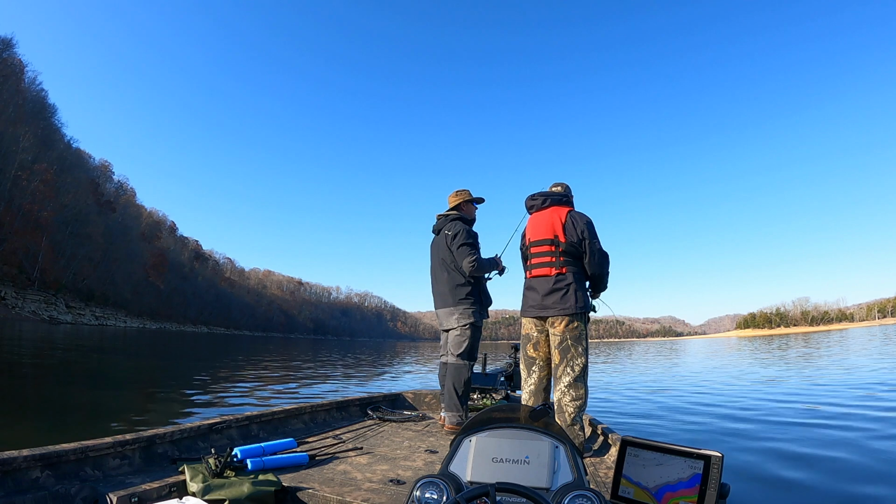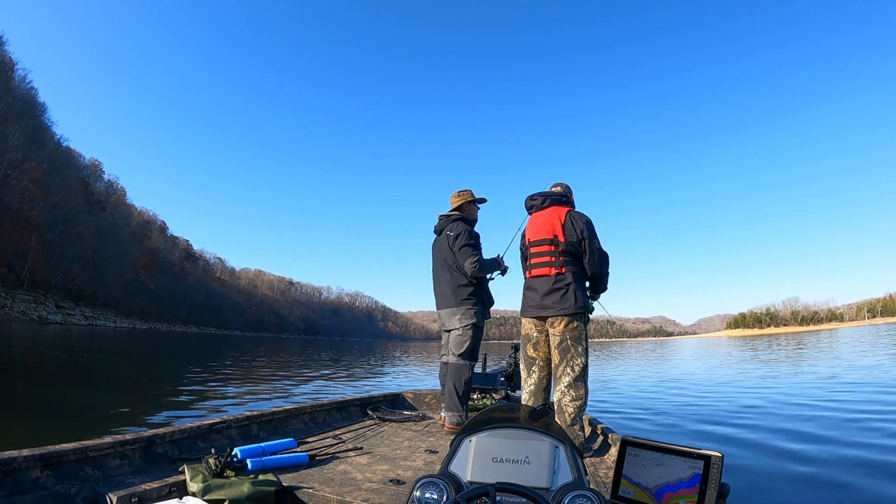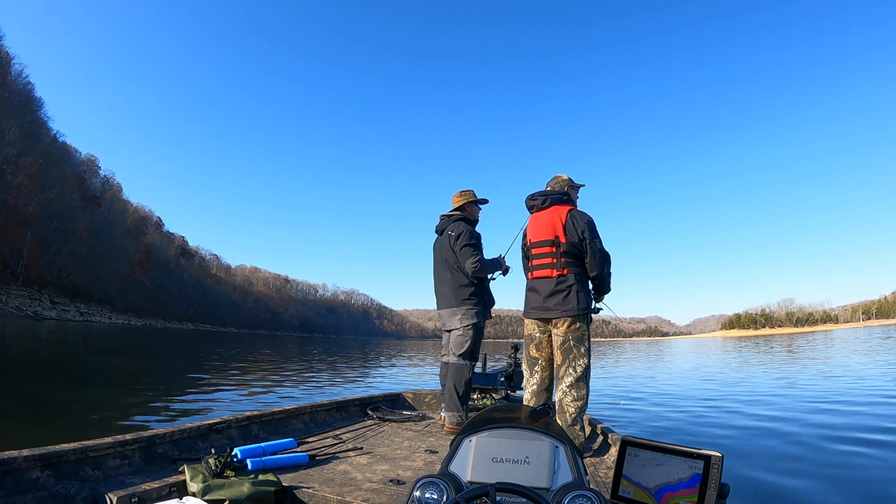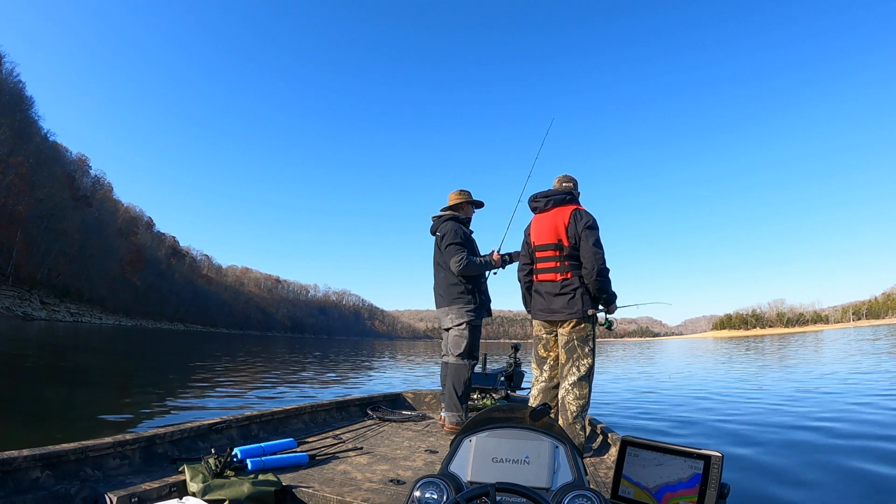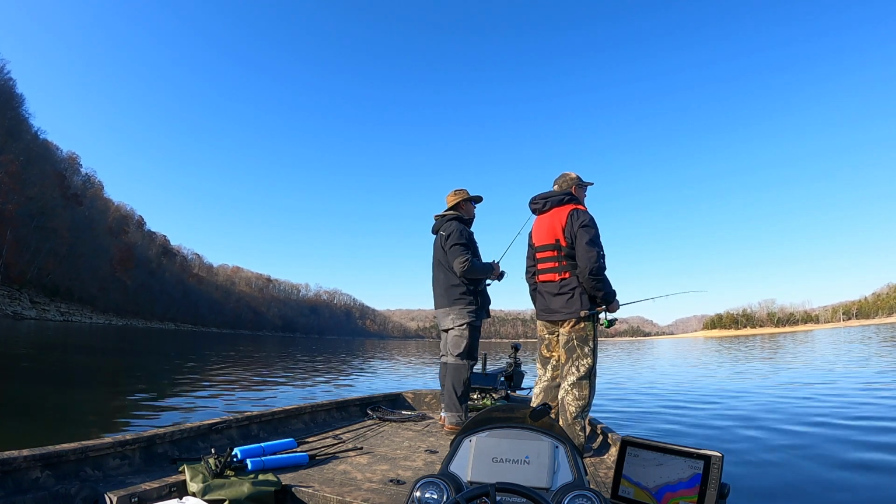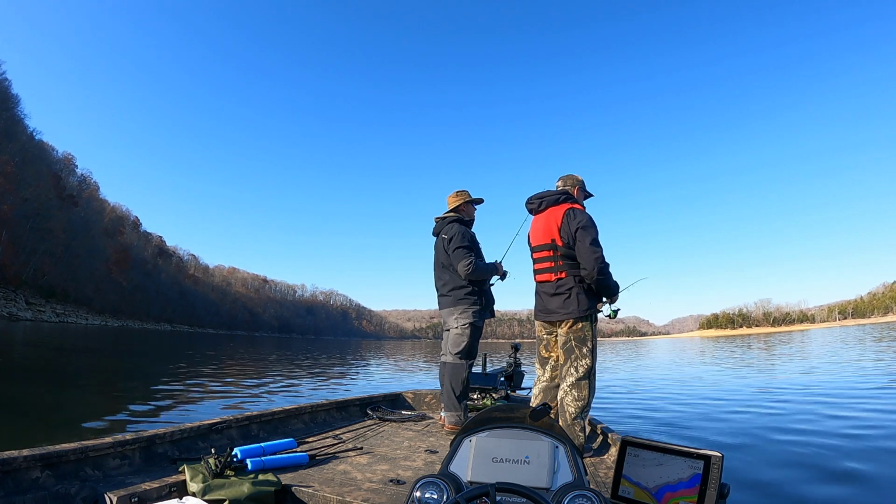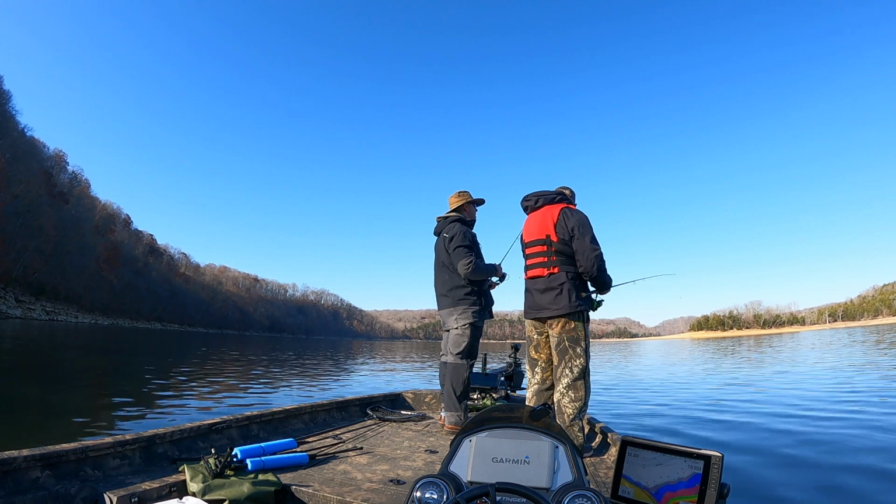I had 2 limits in like 2 hours, and today we've got like 5. Well, you caught them several little ones. I can't get the little ones either. Which we're using, he's got white and chartreuse and I got black and chartreuse. But I mean, they just barely are touching it. You've seen I've had 2 here recently that were good fish and they come off. They just barely are touching it.